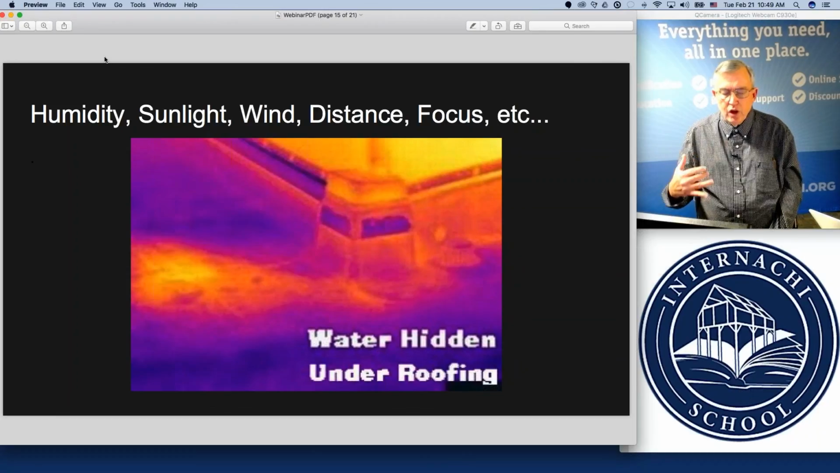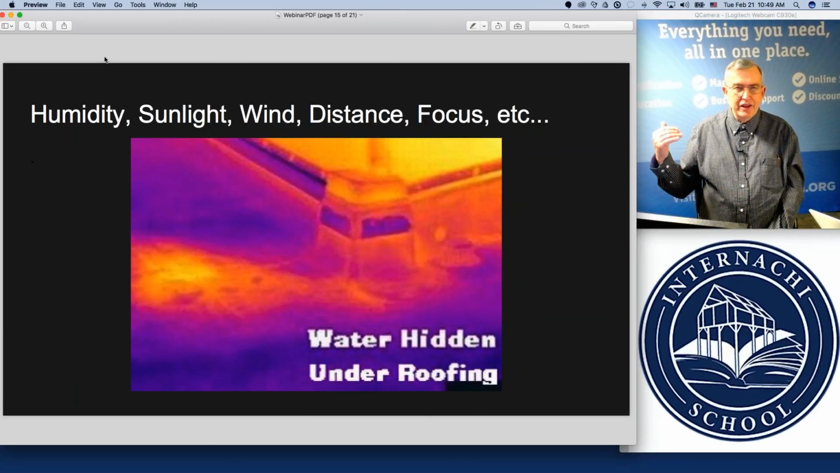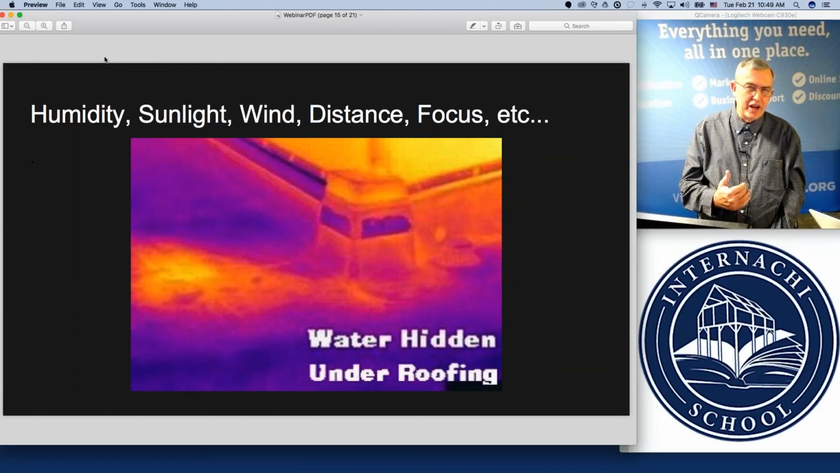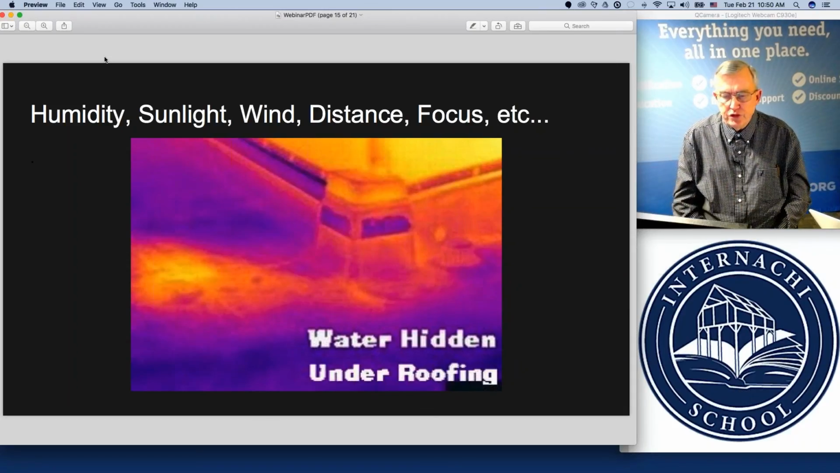How much was the water heated up that's underneath the surface material, how much sunshine and the influence of the clouds, the transition from the daylight hours into the nighttime temperatures. There's several factors that can affect when and how intense your delta T window is when it finally opens up for you to see what can be seen.